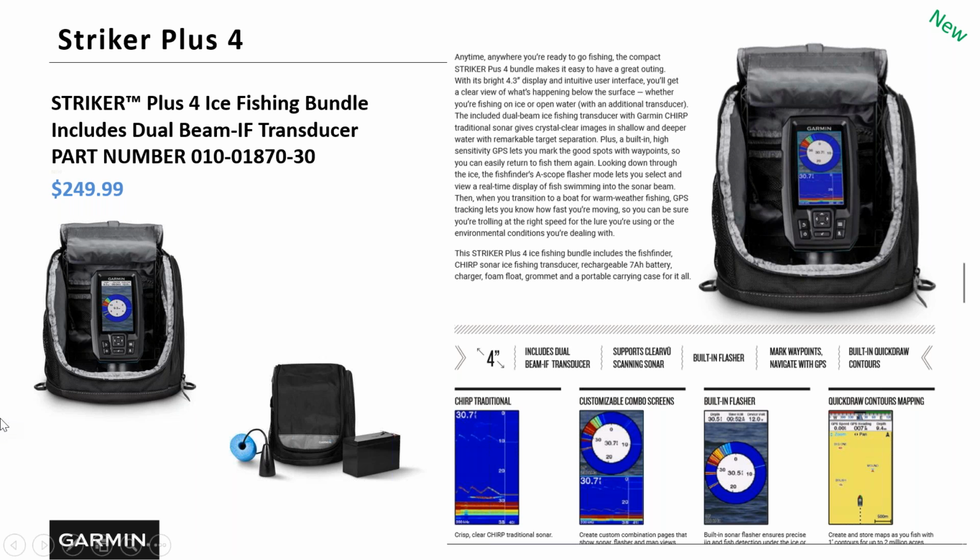You can map out up to 2 million acres of a lake up there and have a map. You have great 2D sonar. I mean, just a great versatile unit, and that's kind of what we were going for with all these. Yep, and Danny made a great point. We're going to talk about this a little later, but all of these units, the Striker Plus and ECHOMAP units, all have the ability to do quick draw contour mapping, and we'll talk about that a little later.